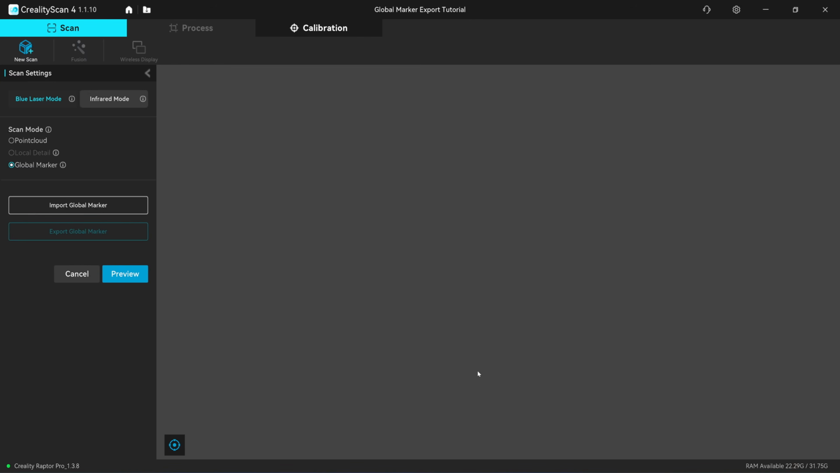Okay, this is Creality Scan 4 version beta 1.1.10, and I think they are going to release the new version very soon. When you come into the scan page with a new scan, and when you click on the global marker, you're going to see the new functions, import global marker and export global marker. So I can now scan this turntable without any object on the table, and then I can save it into a file and import it when I need it without redoing the scan, which is very convenient for me if I want to scan many small or medium-sized objects on this turntable.